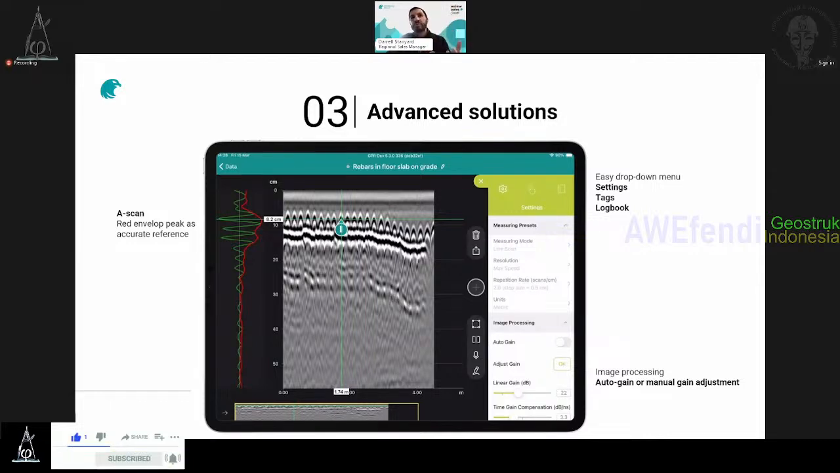If you want to distinguish between metallic or plastic, you can check the green amplitude here on the left. If it's negative, it should be metallic. If it's plastic, it should be positive. So here the peak is negative, you see the rebar, and the envelope is also helping you. And you have this nice visualization of the B-scan.